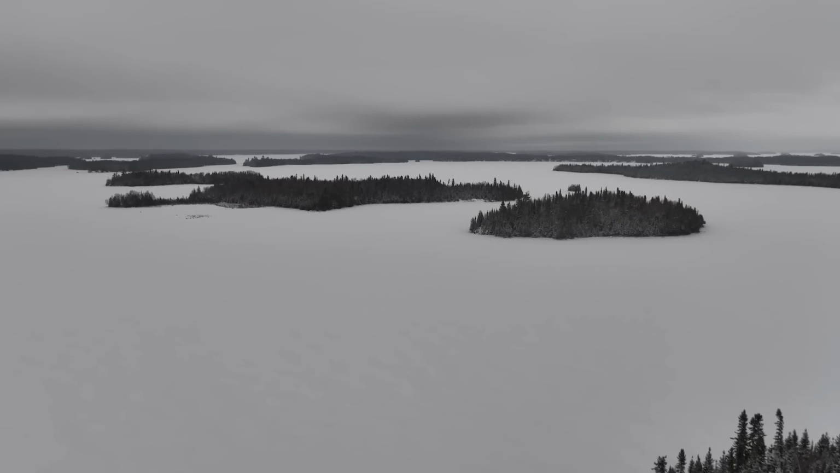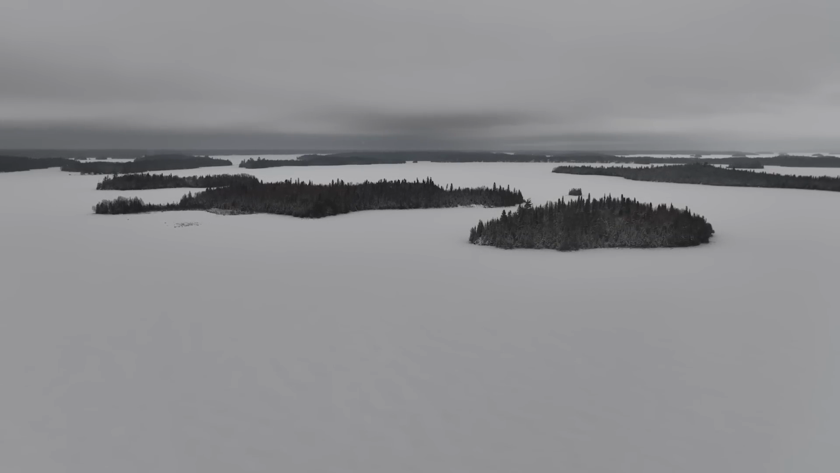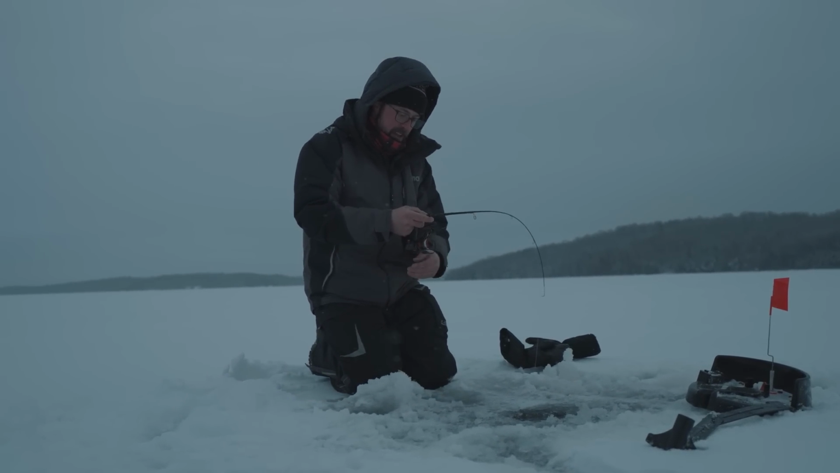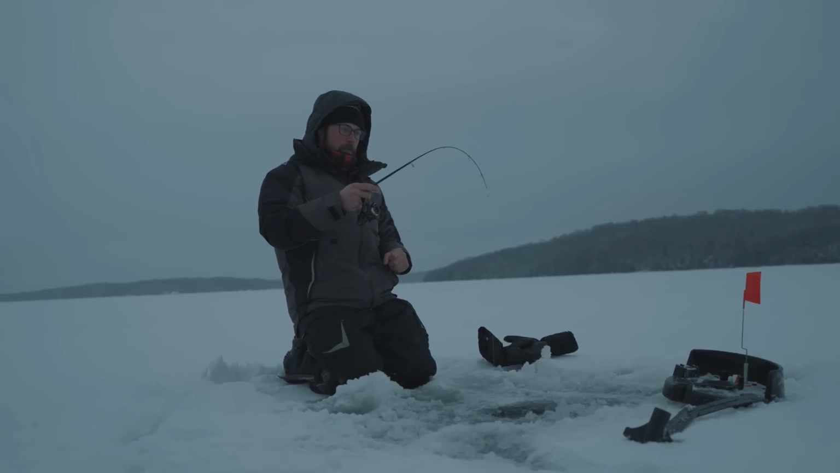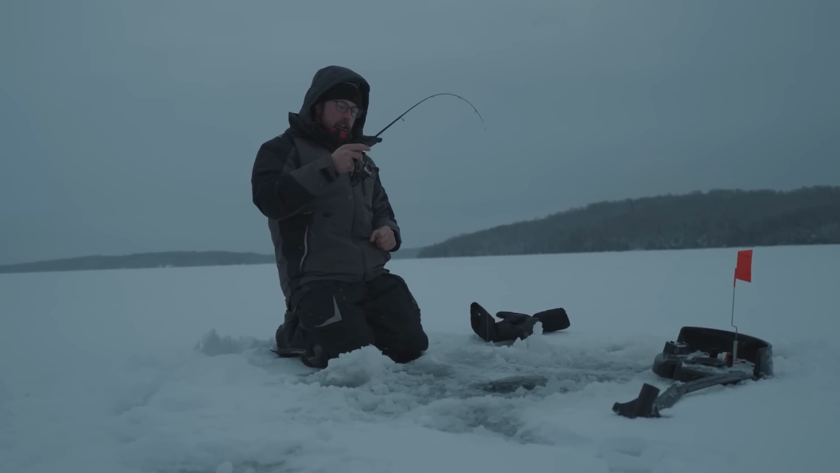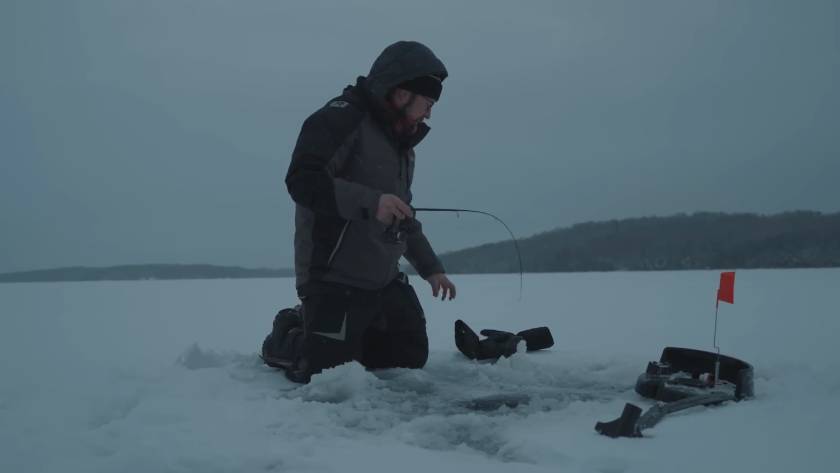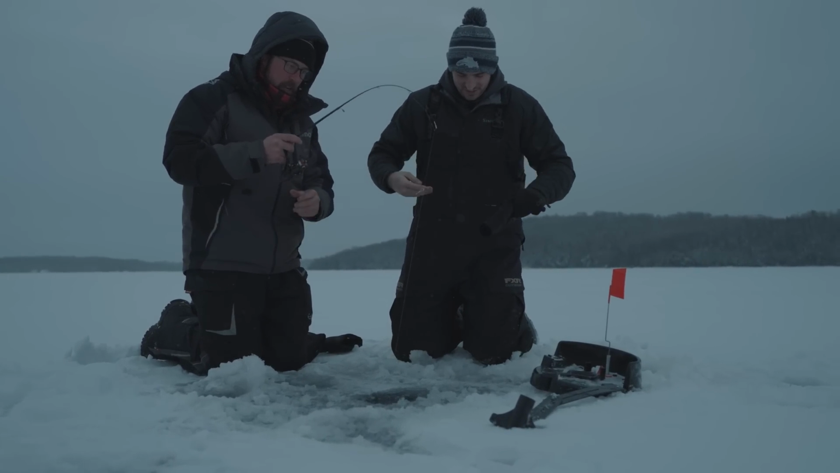Fish on, that did not take long at all. Got him. Nice. First fish in the morning. What do you think, buddy? That only took not even 5 minutes. That's quick. We're just getting settled in.